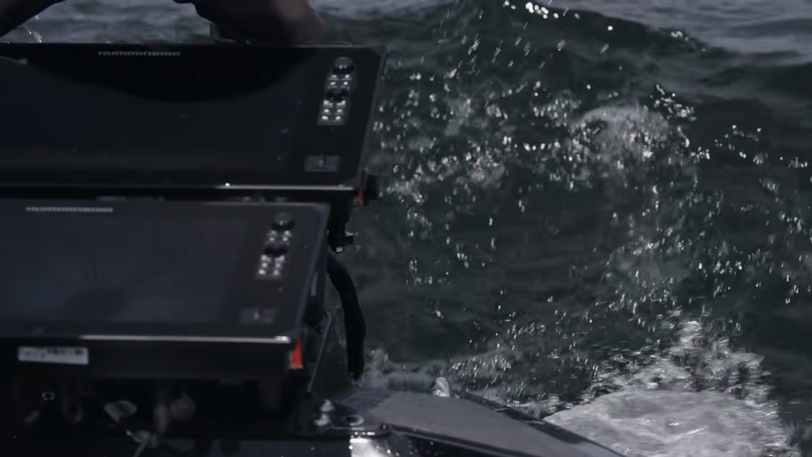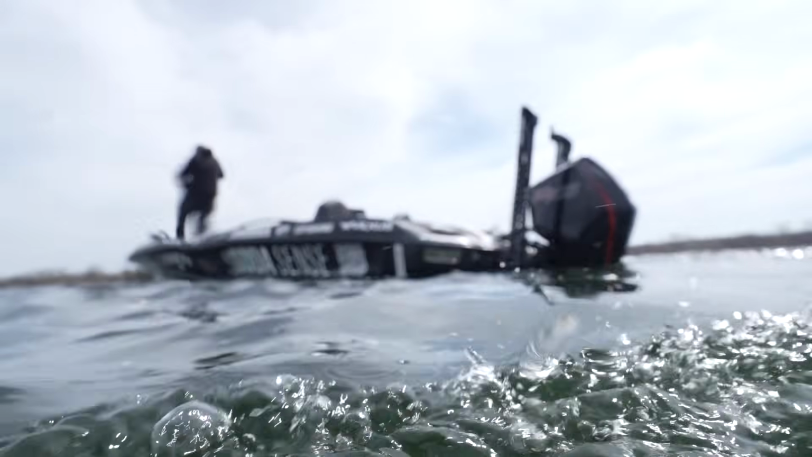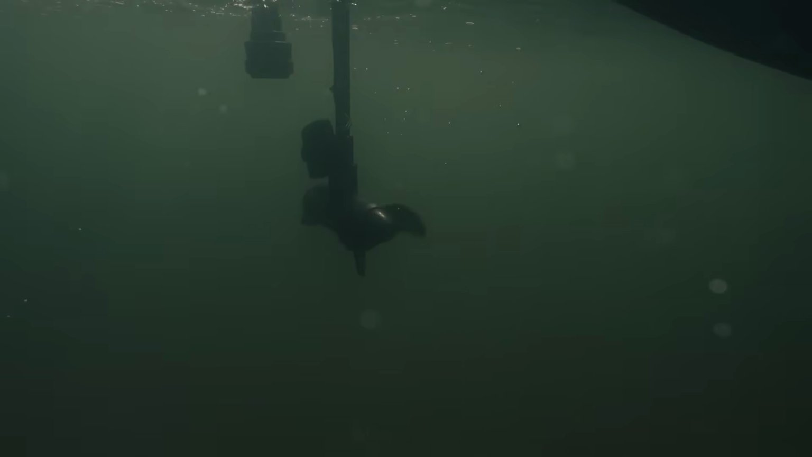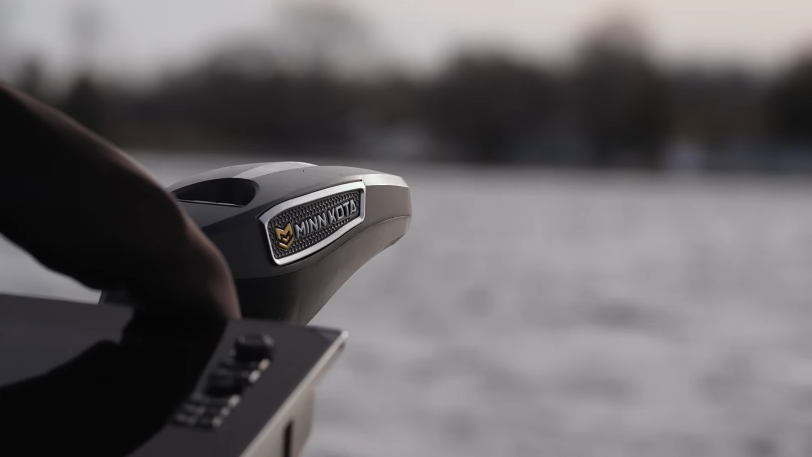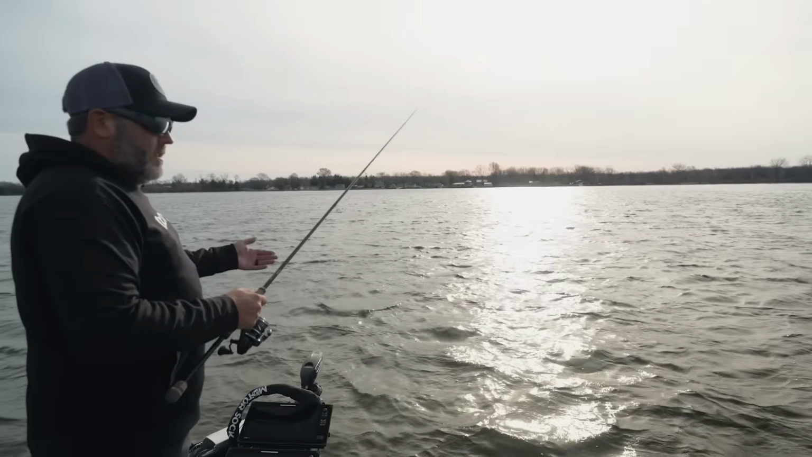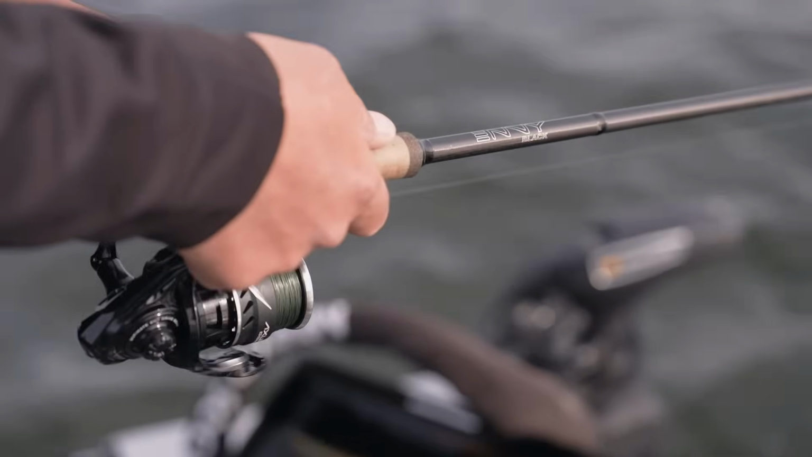So it seems like we always have wind on the Great Lakes. So once I get close to these areas I want to fish, I can hit the button, spot lock my boat, concentrate on the fishing and casting around. So by hitting spot lock, that allows me to get that fish in the boat, unhook it, put it back, and get right back to where those fish are.